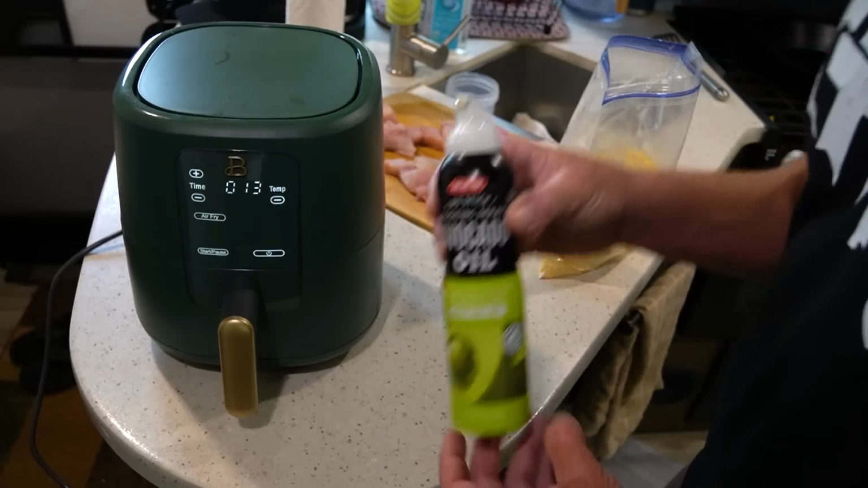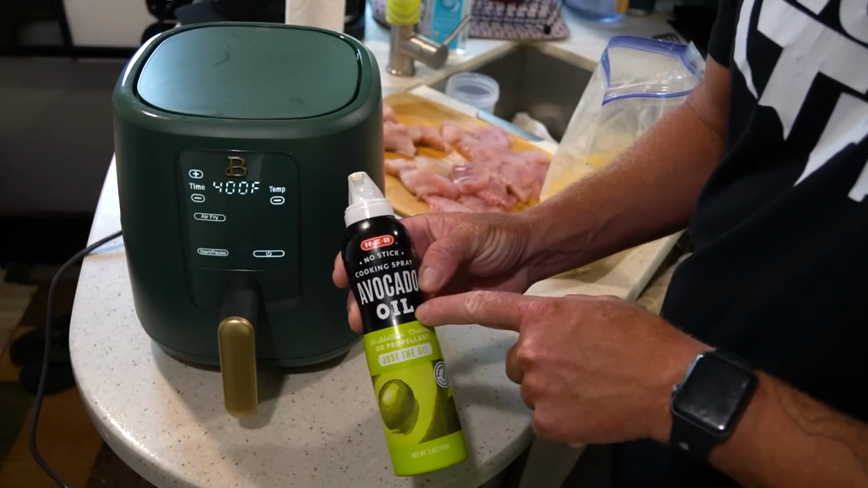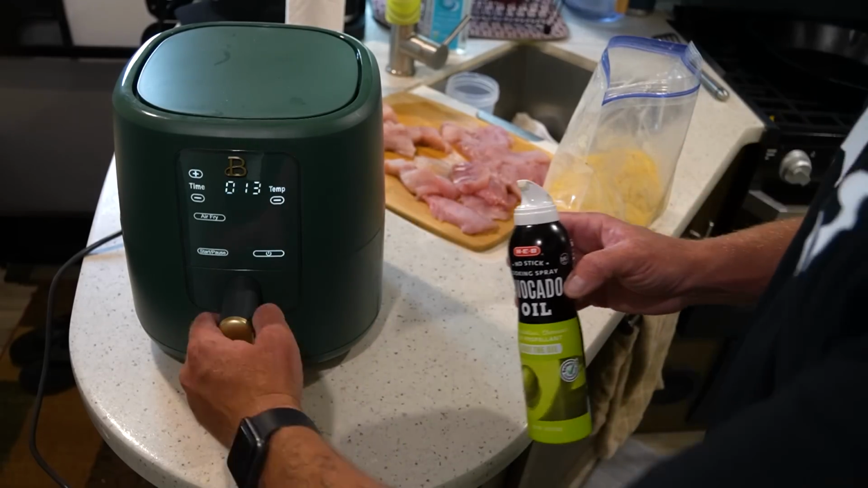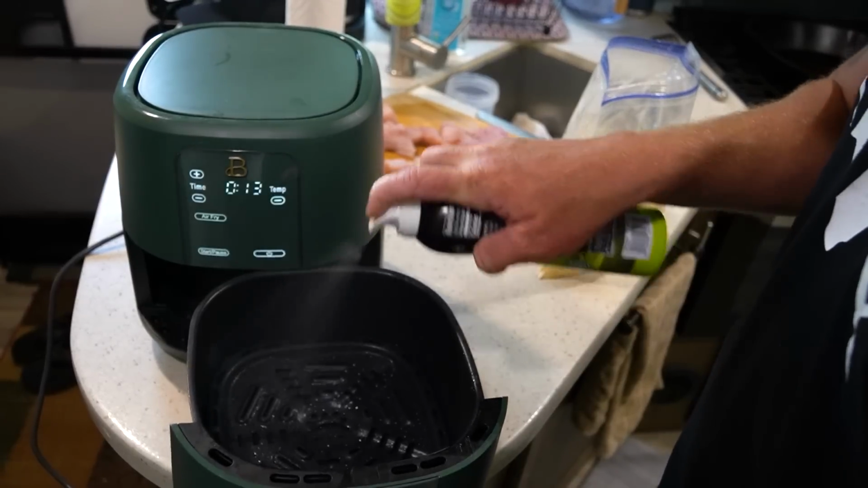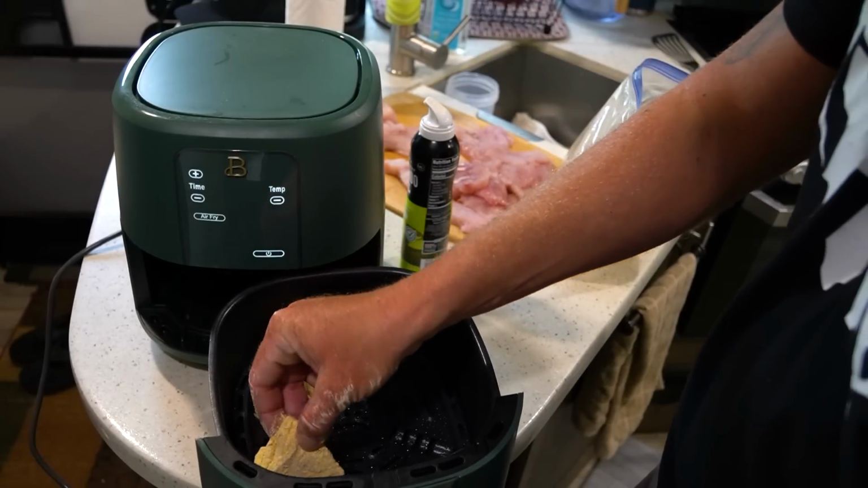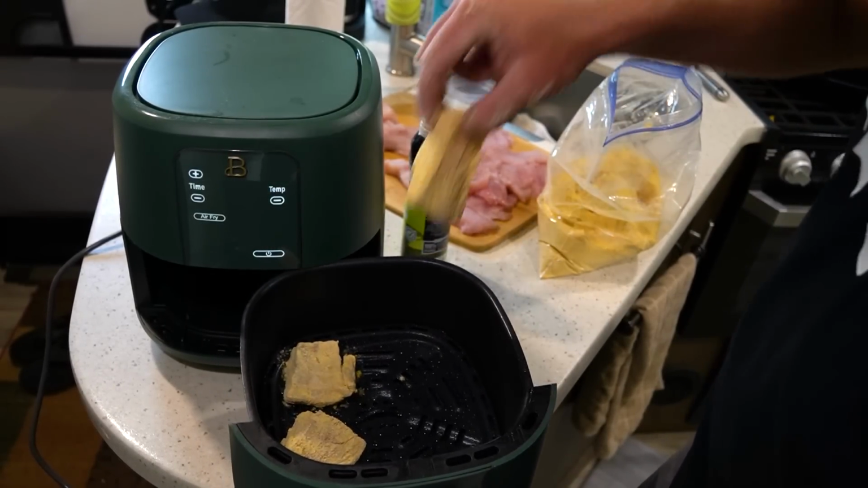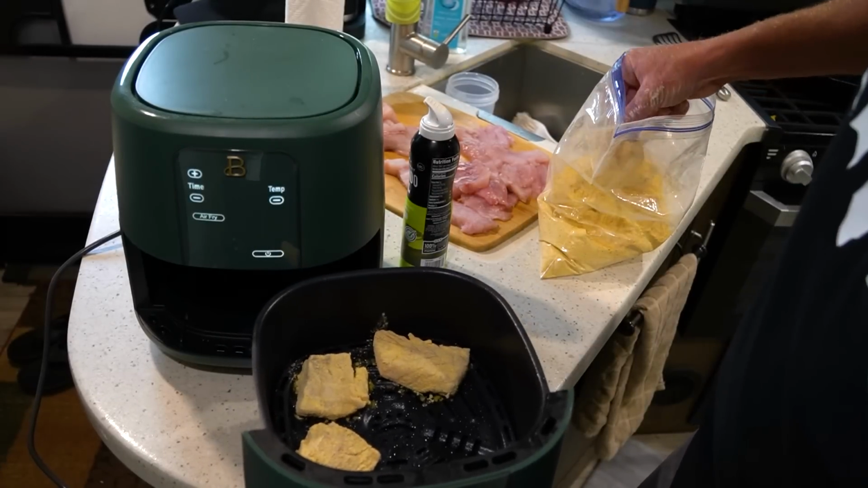Now what we're going to do next, we're going to take the basket out, we're going to spray the bottom with avocado oil, or whatever oil you want, but some kind of spray, Pam, whatever you like. So we're going to open this up, spray on there pretty good, liberally, as they say. Now we're going to go ahead and put our fish pieces down. And again, do not let them touch. That is key if you want this to turn out good, and if you don't want it to turn out good, what are we even doing here?